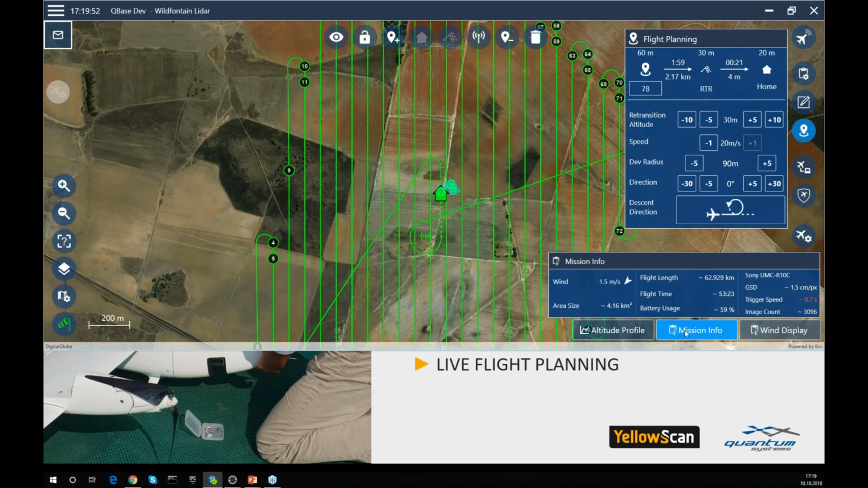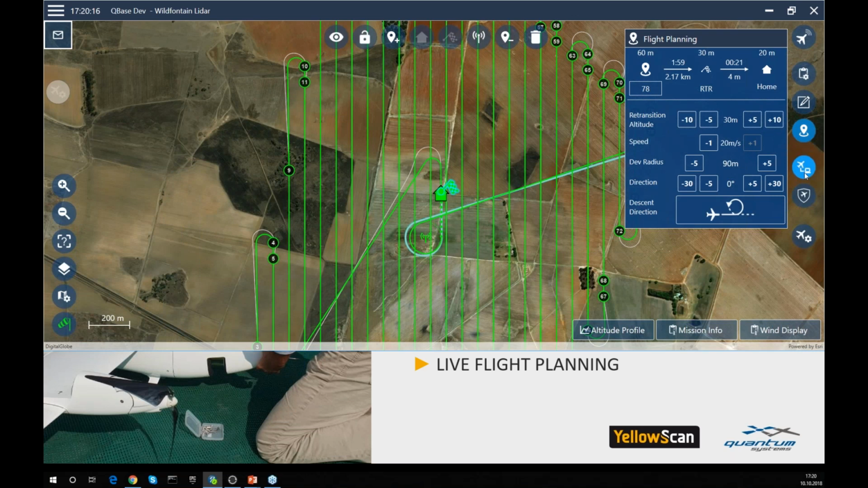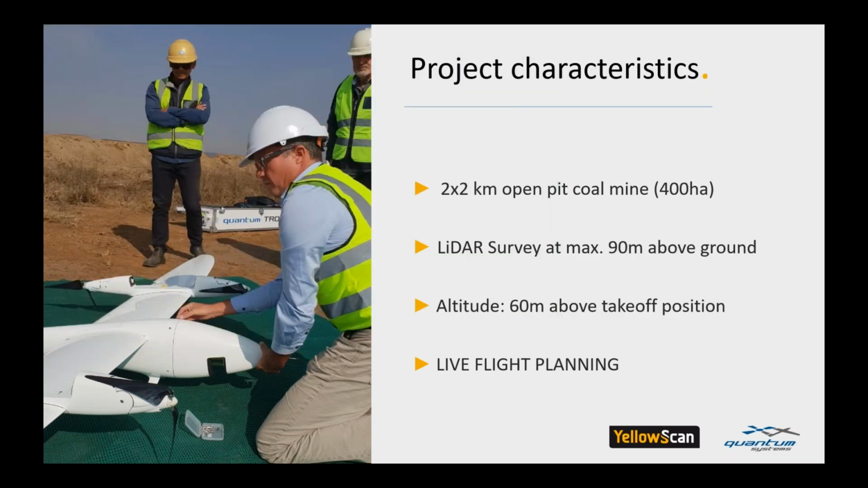This is a flight of 53 minutes, pretty close to what we did. This depends a bit on the wind speed. Today we have an automatic wind detection for South Africa for our northeastern direction with only 1.5 meters per second. In the project, we were flying with more than 8 meters per second wind. And with another single button press, we are transferring the flight plan to the aircraft. And then we can take off automatically. We fly the mission and we land it.